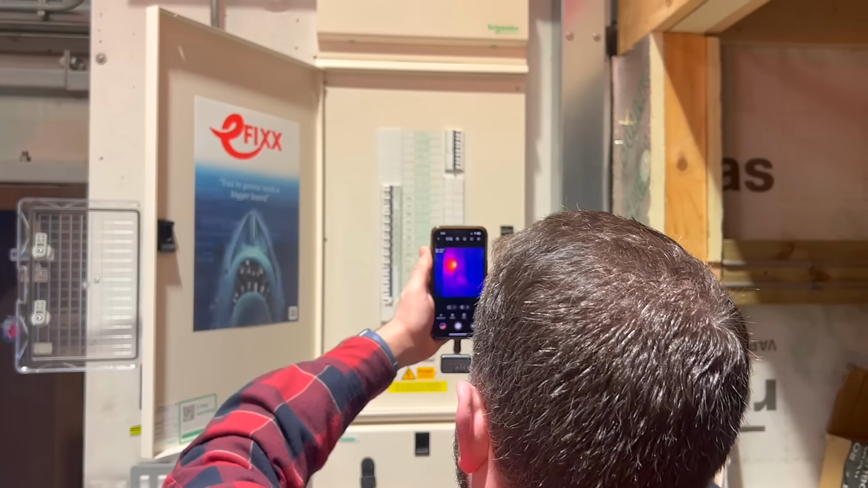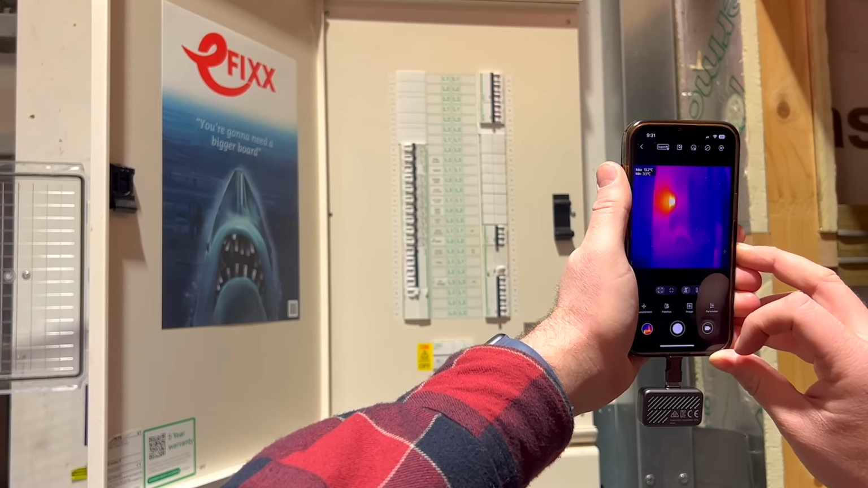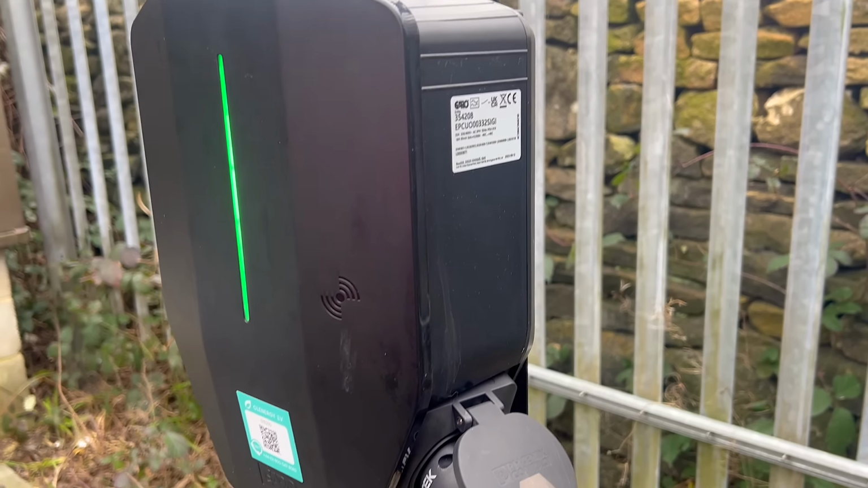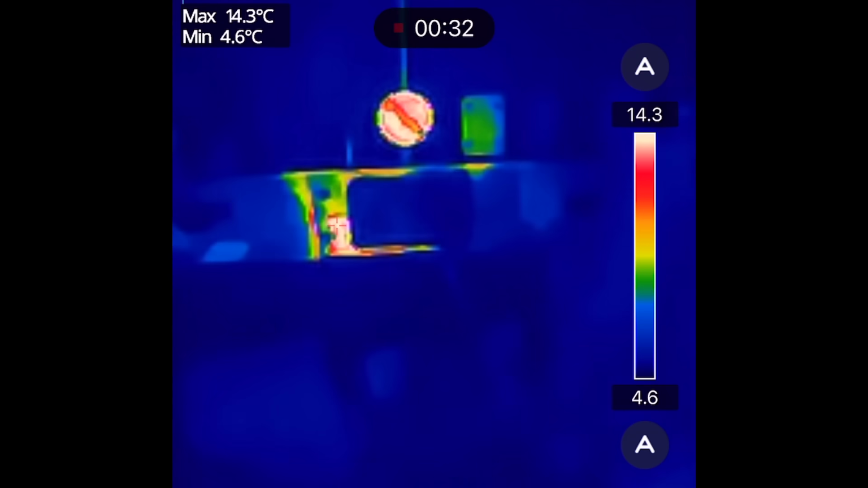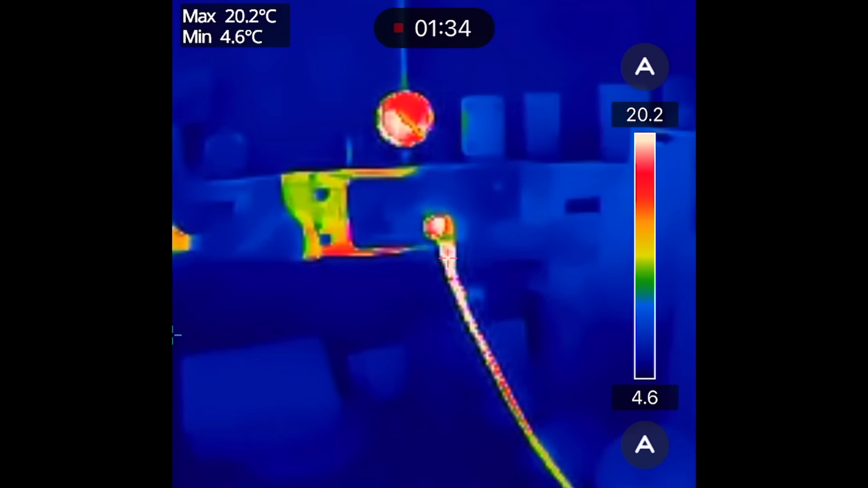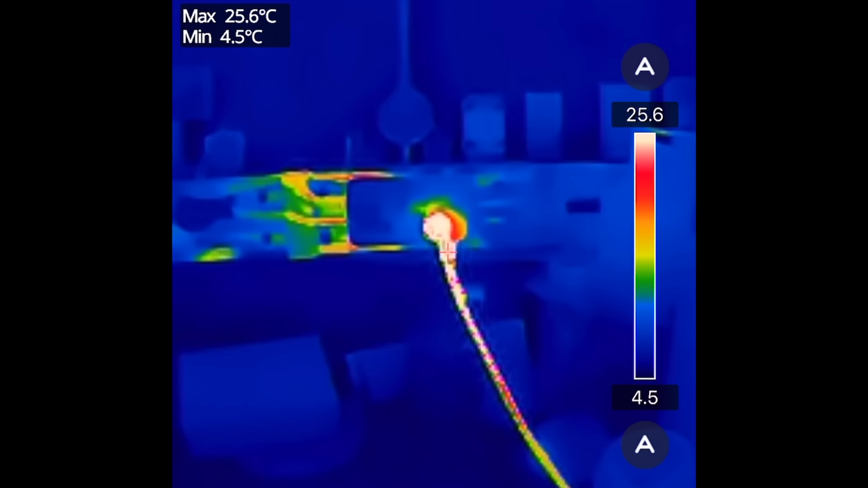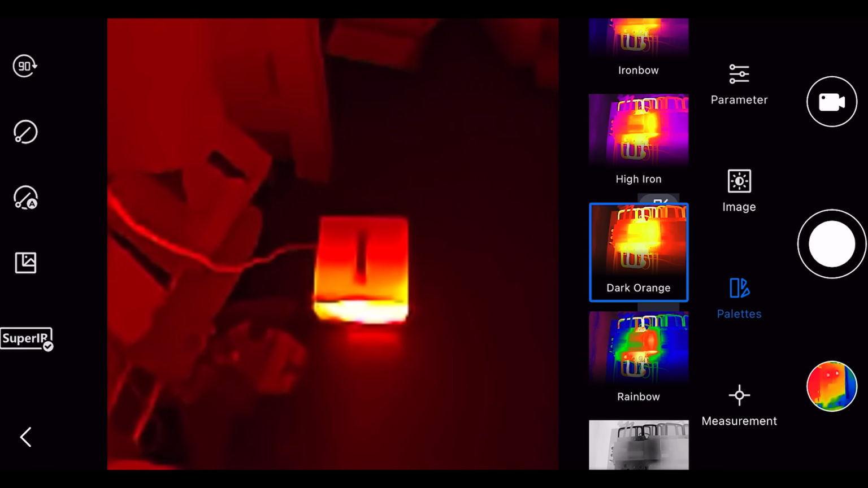At the distribution board, it's easy to identify heavily loaded circuits. For example, here we can immediately spot the circuit supplying an EV charger. Opening up the board might even reveal loose connections. However, keep in mind that depending on the load, circuits naturally warm up in operation. Regular surveys can help track changes over time. The Mini E also allows you to record thermal video, documenting how long equipment takes to heat up or cool down.